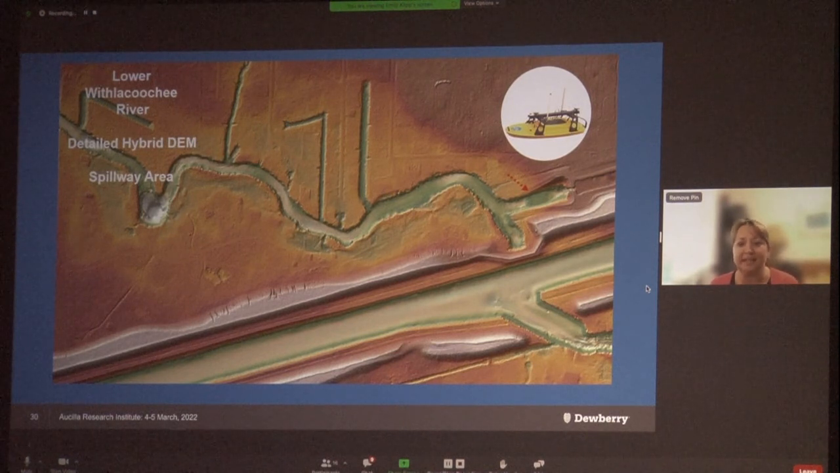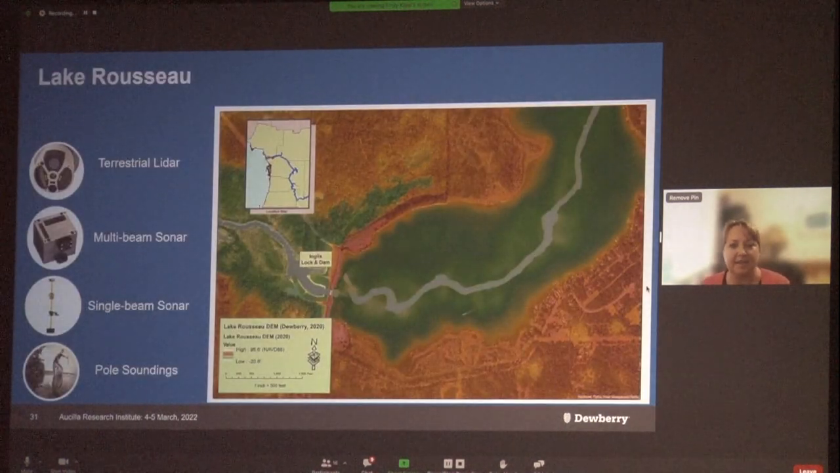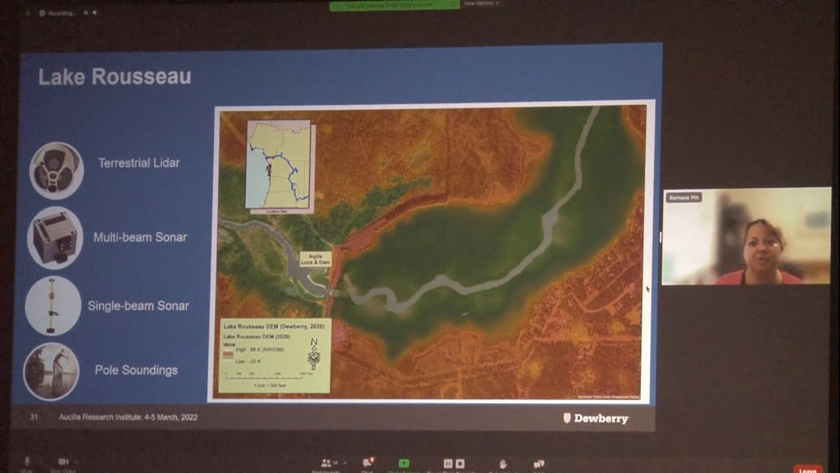And then an interesting thing that we found is a hole that measures down to negative 43.5 feet NAVD88. This was captured by the multi-beam, and just for perspective, the banks of the river in this area are about 8 feet. So a pretty distinctive deep hole. Another interesting find.